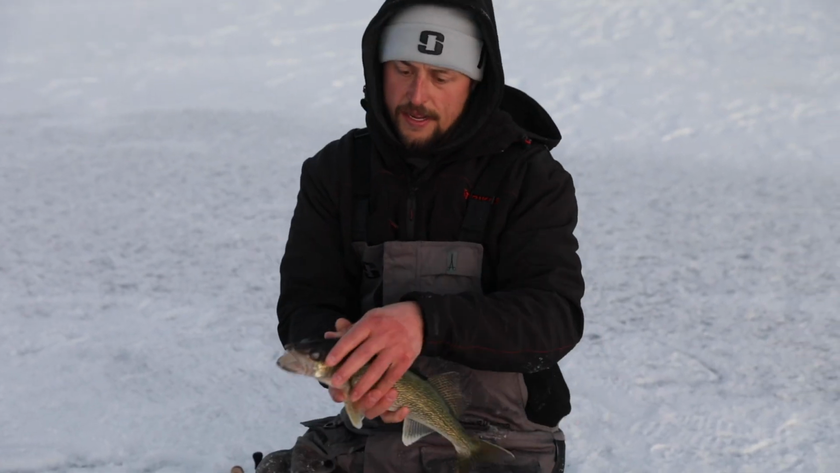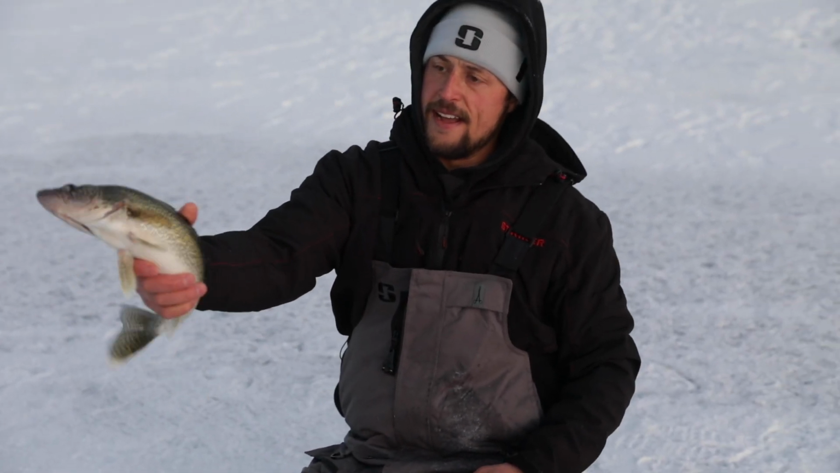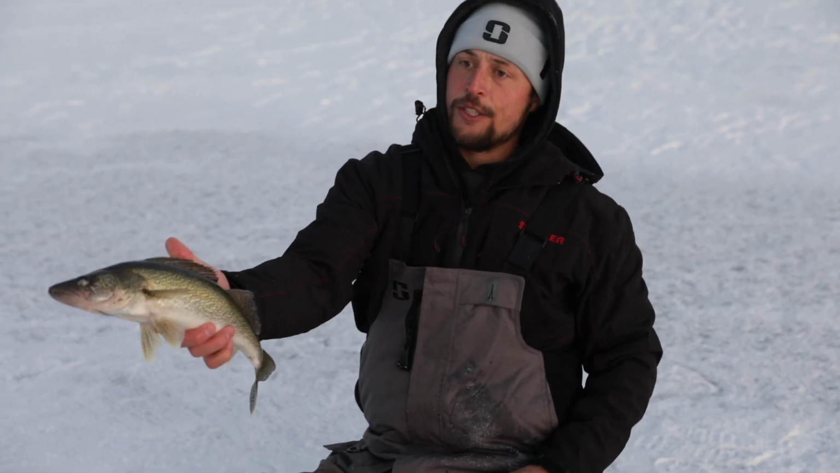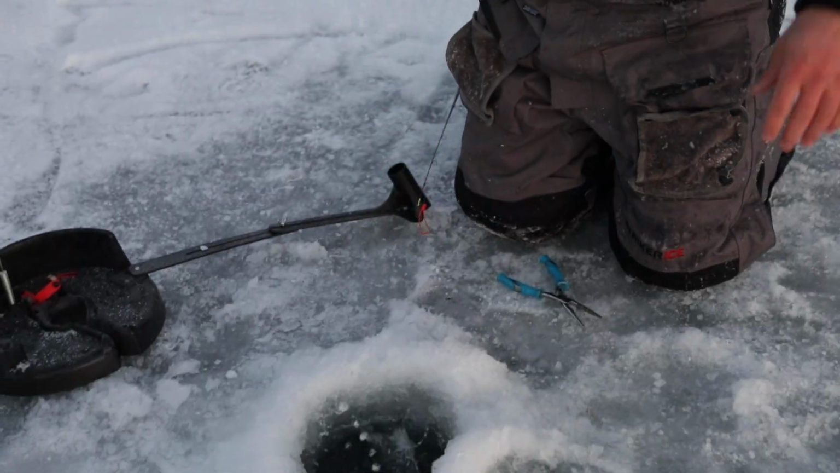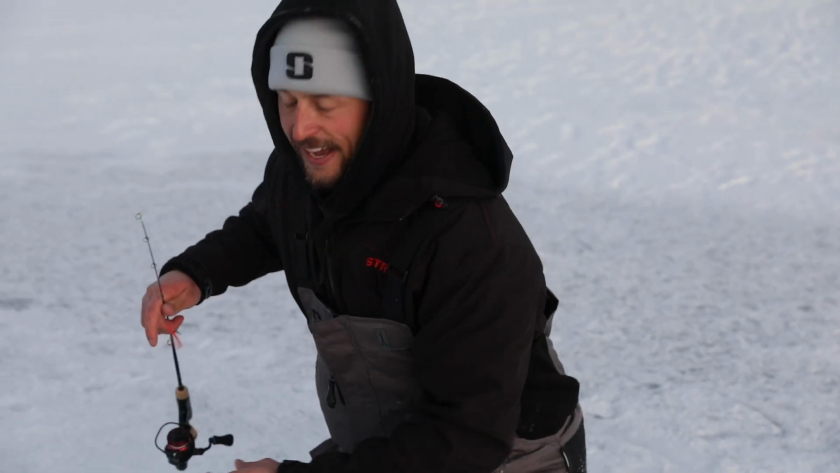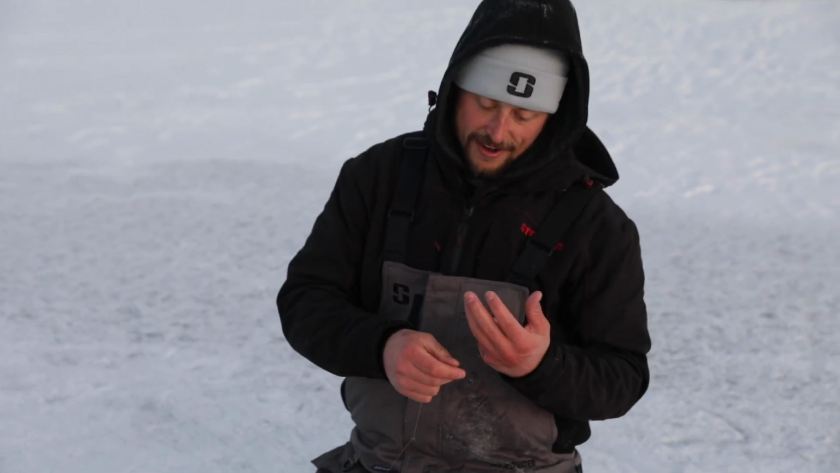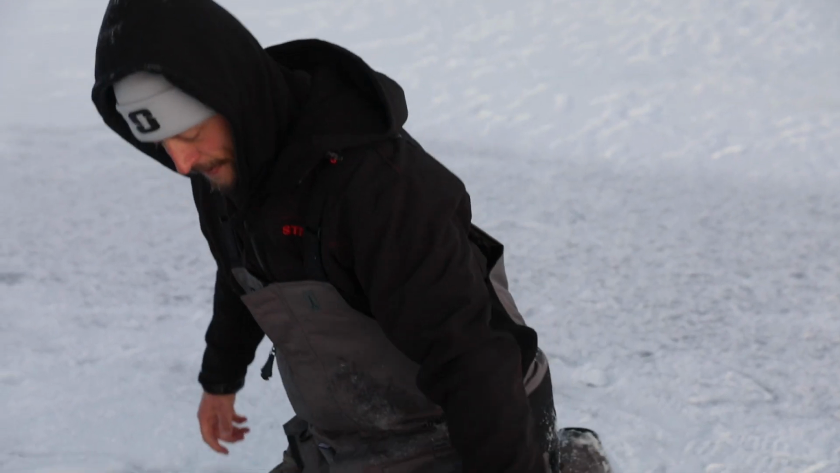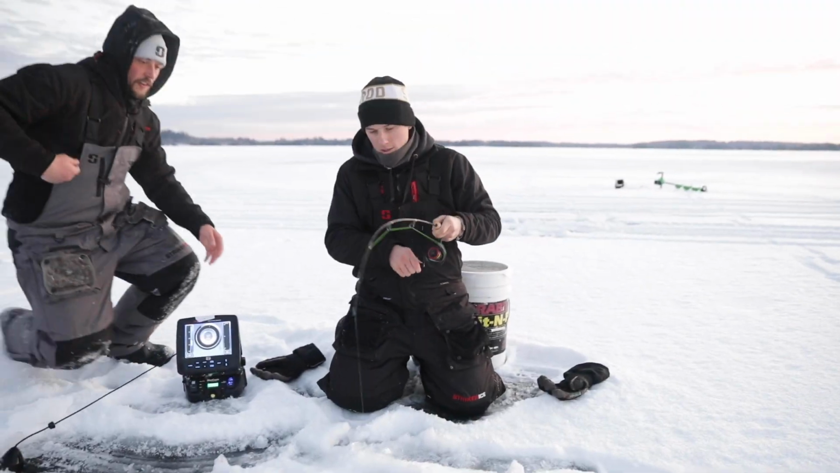There we go. Beauty of a walleye. That sun's just starting to come up. The horizon is absolutely beautiful orange right now, and we got walleyes on the ice, and it doesn't get much better than that. That's a pretty action-packed morning thus far. Who knows what the rest of the day is going to bring, but we're making the most of it right now. Oh, good fish, good fish, good fish.